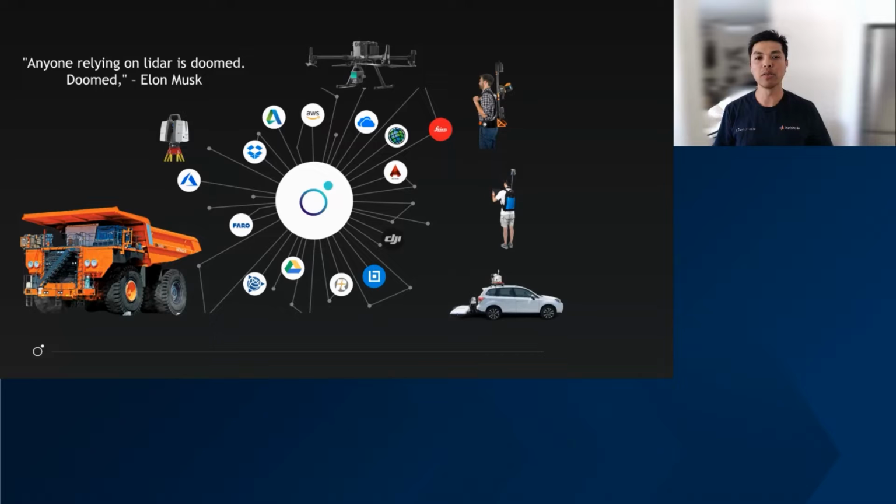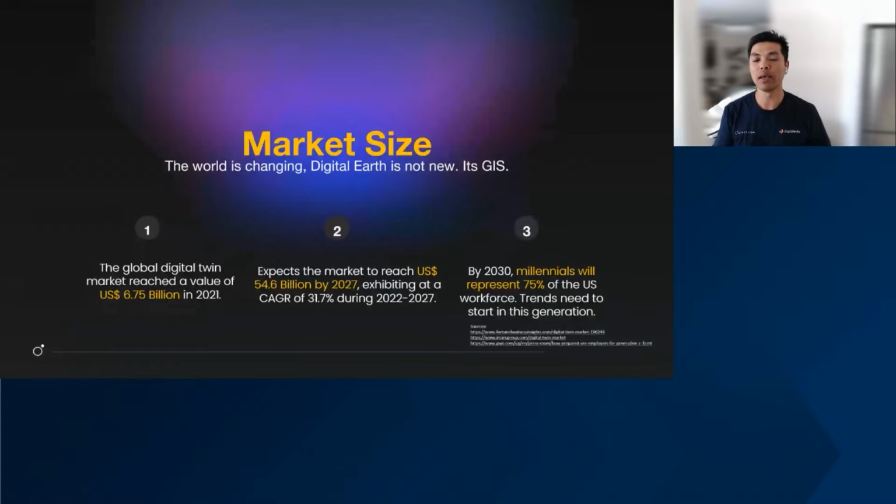Now, this all comes into why are we using Lidar and what are the trends that it's moving towards. So it's recently been found out that in 2021, the market size has already gone to 6.75 billion. And it's expected by 2027 to go to 54 billion, growing annually at 30%.